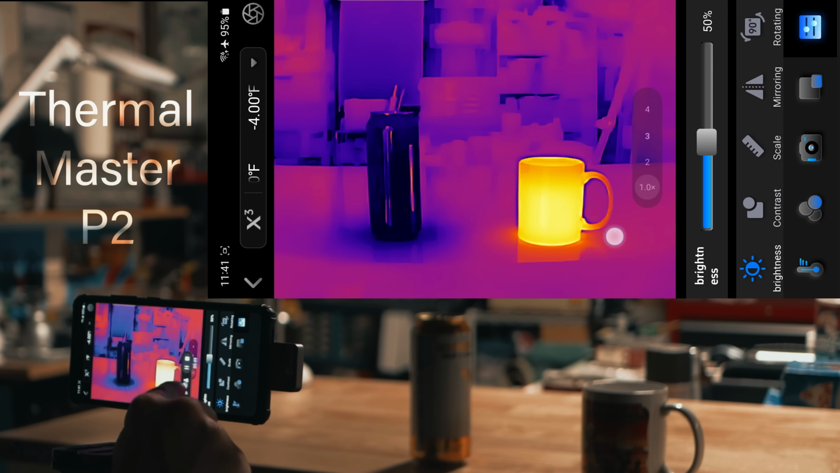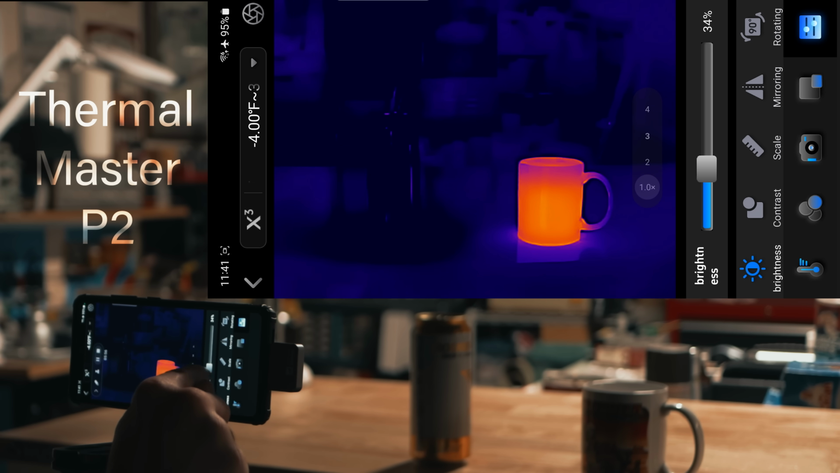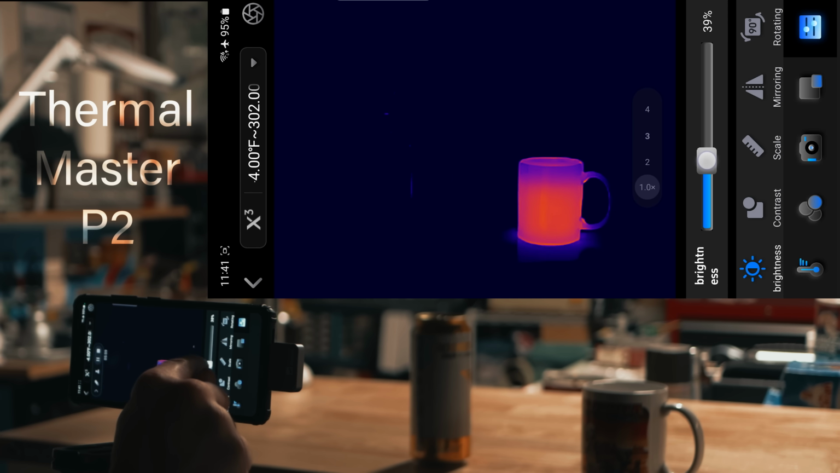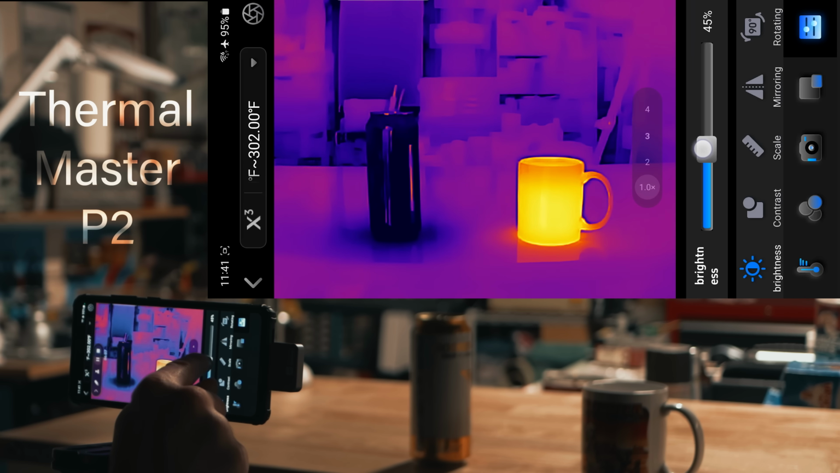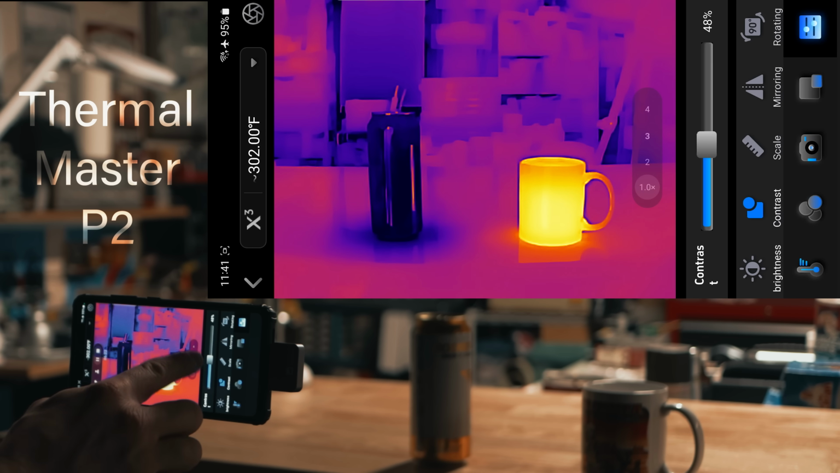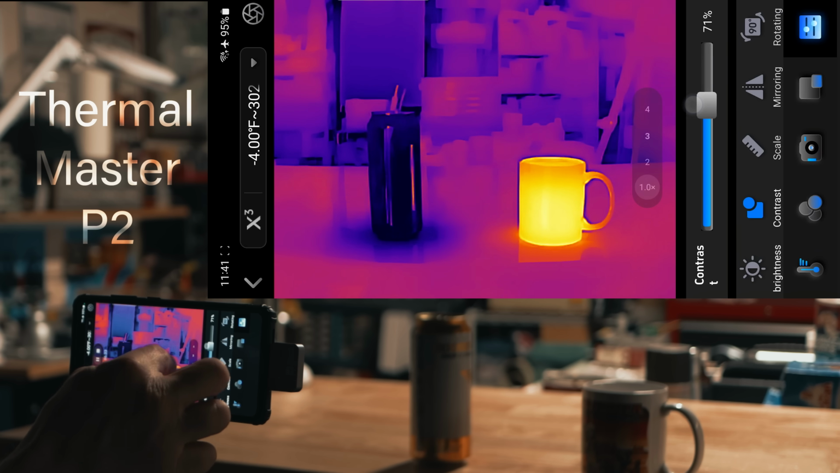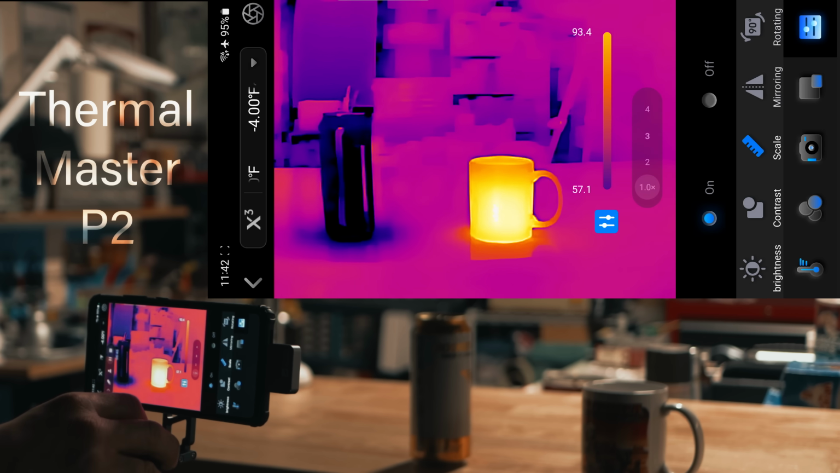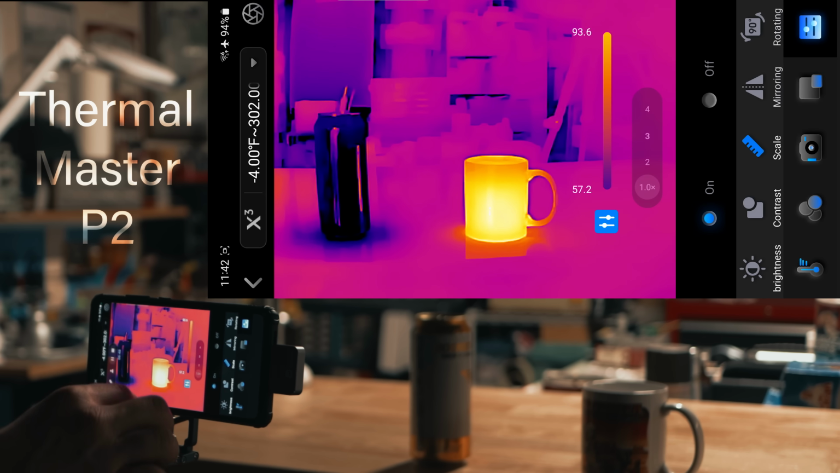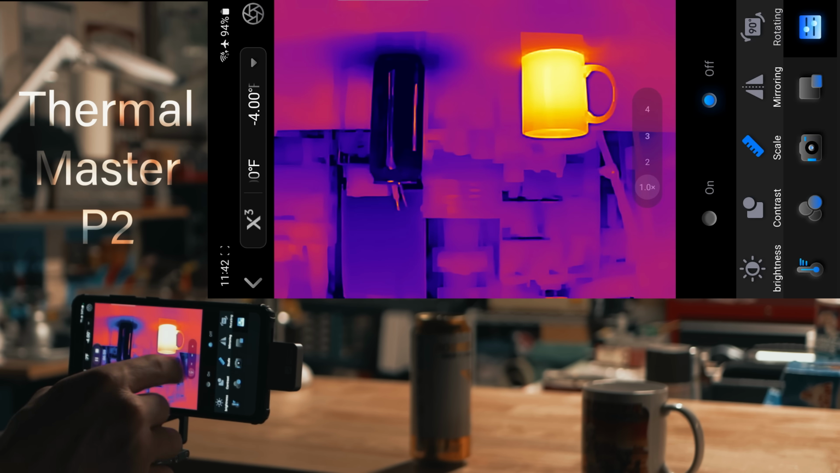But anyways, let's go down here to the bottom and we'll start with the upper right button. Then we have brightness. Well, that's kind of cool. So if you just want to see just the mug, it's a little easier than doing it on the Flir. But for now, we'll just leave that at 50%. And then the next one is the contrast. You can change that. I actually like that a little higher. And then the scale, you can turn that on. And just like the Flir, it'll show you the high and the low for the colors. 93 and a 57 for the lowest. And then you can mirror it.